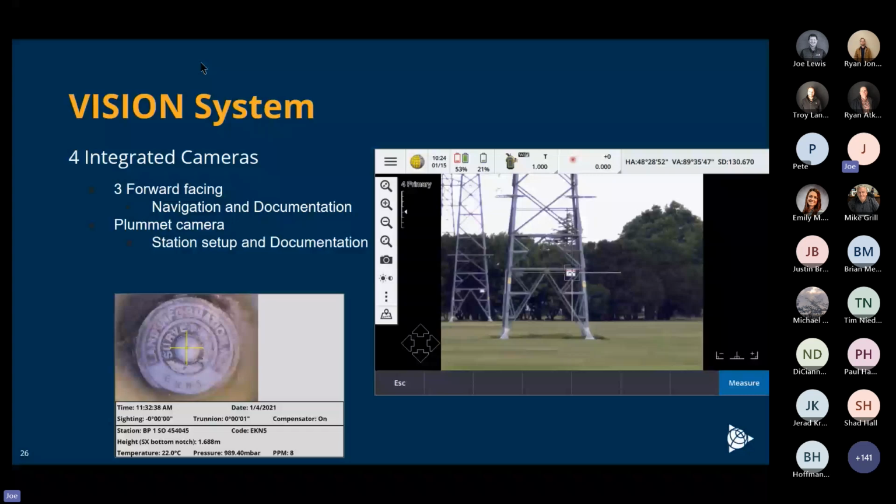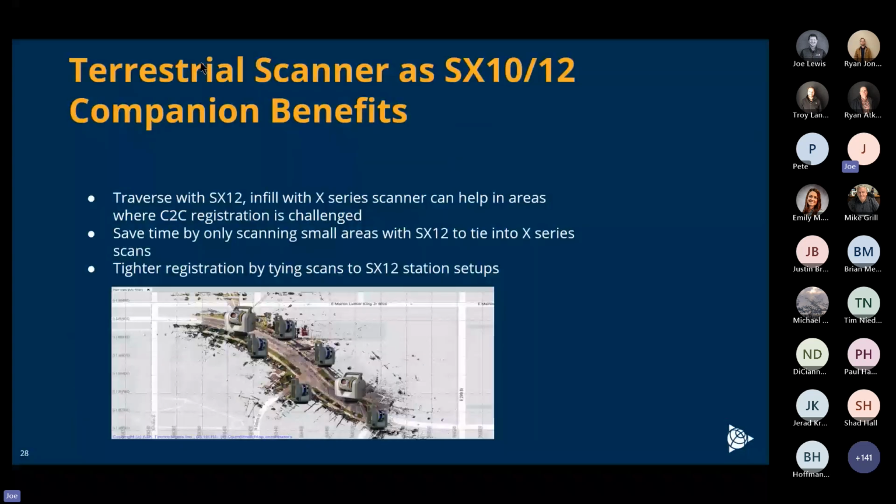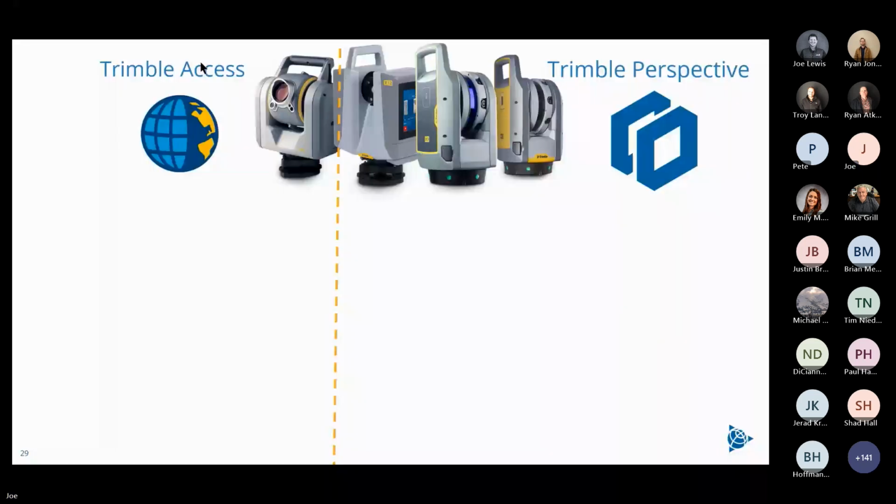And as I had mentioned, you can combine the SX12 with a traditional scanner and build a nice setup where you're getting everything georeferenced right out of the gate. And it's very clean data, and it's a very simple process. One of the things that those of you who are working in scanning know is that the workflow is a little different, but it's not something that's so difficult that you can't overcome it. But this is a familiar workflow for you.